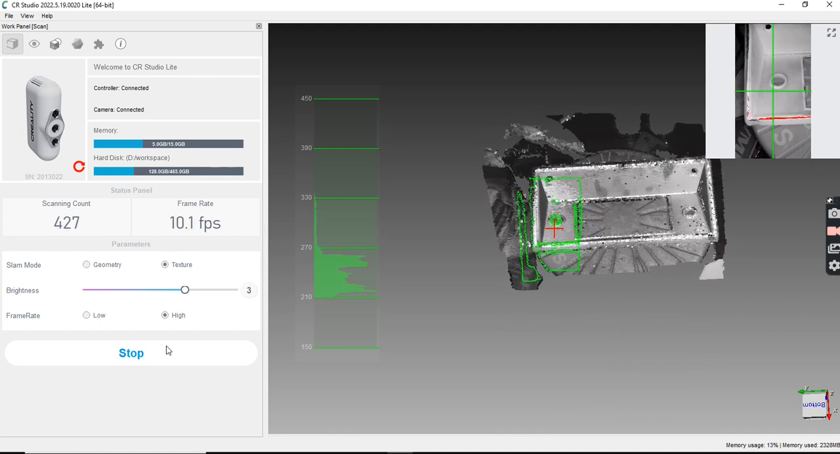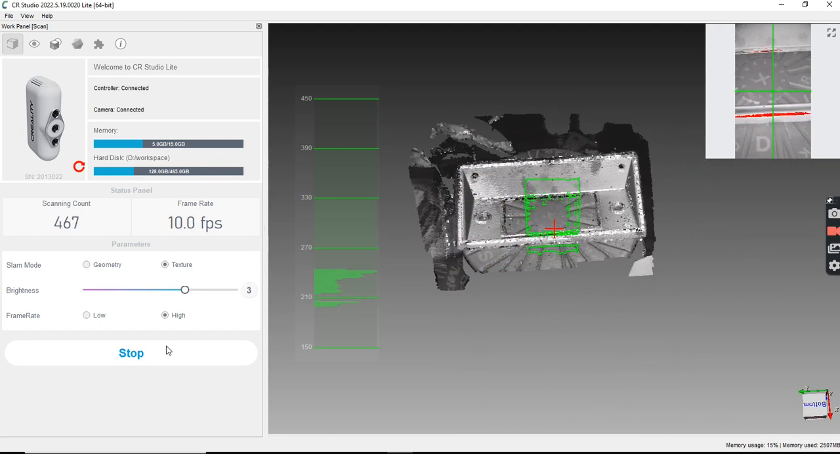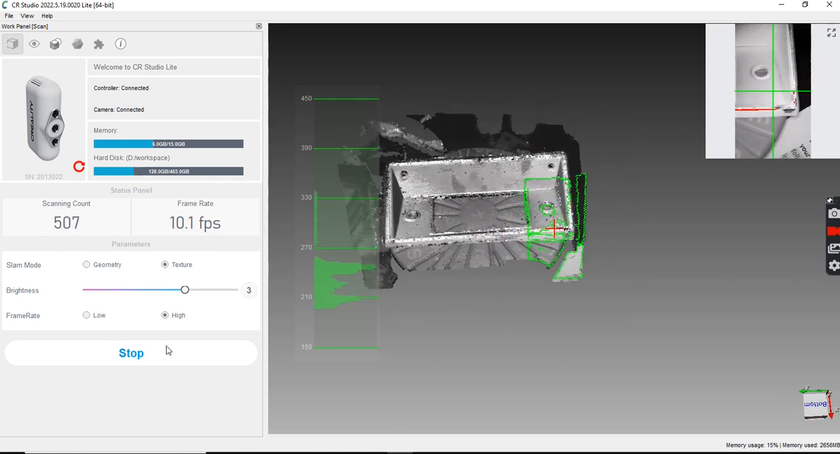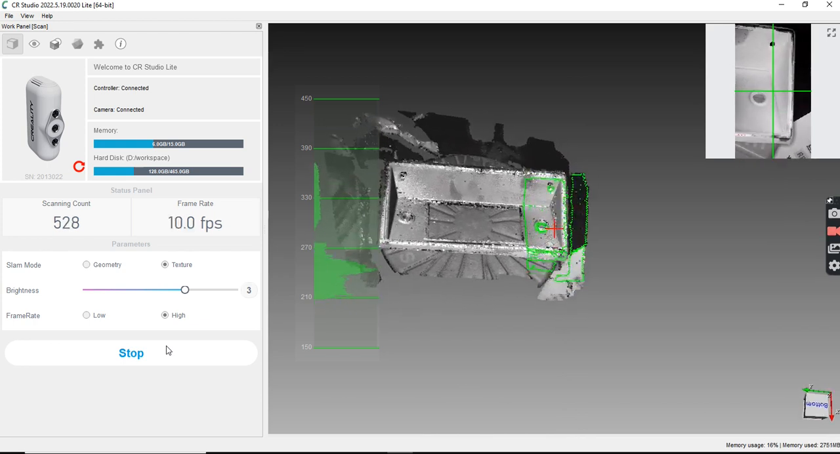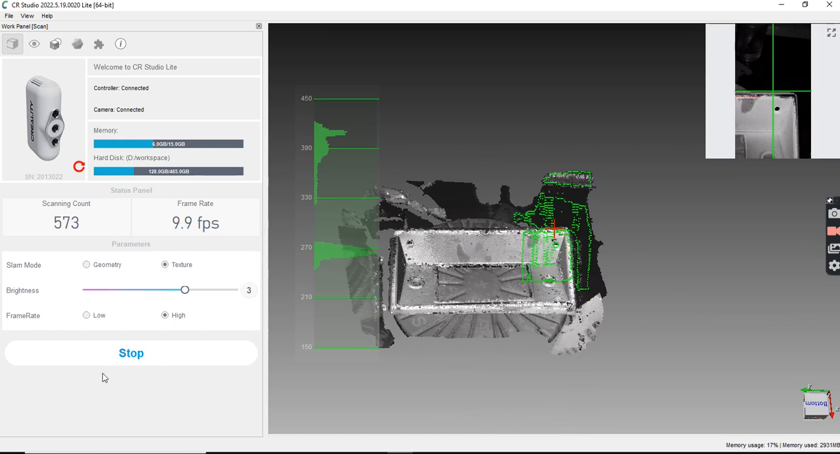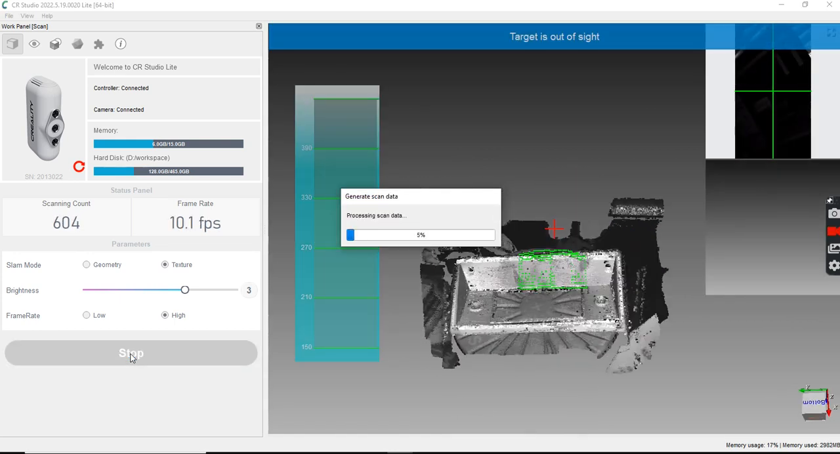I'm a little too close, so I backed up. We'll go back over this front edge. Get in that corner. Okay, I'm going to hit stop. That's all I need for this particular scan. Going to do its thing and process for a little bit.